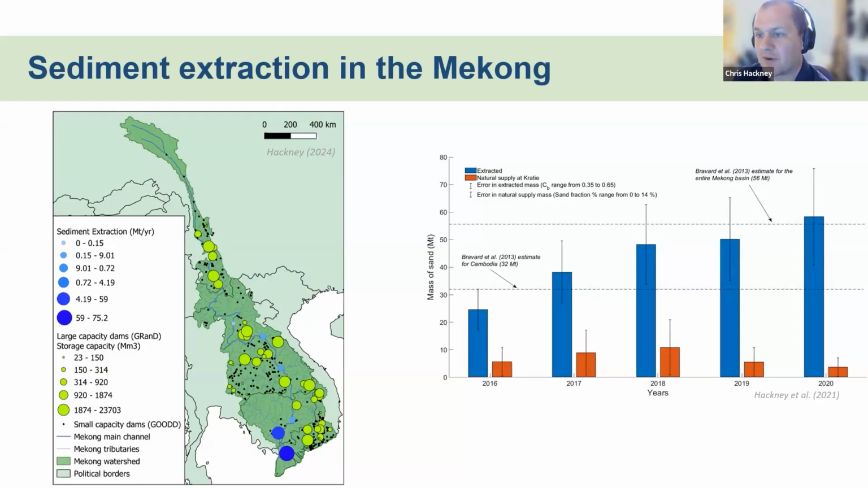That directly stops sand and sediment moving downstream, the physical barriers to the system. What we're going to focus on today is those blue dots. So the blue dots are known sediment extraction volumes, again, scaled by the best estimates we have for how much volume of material is removed. And as you can see there, the biggest demand for sand from these river systems is coming in Cambodia and Vietnam, right at the distal end and down in the delta of the river system.